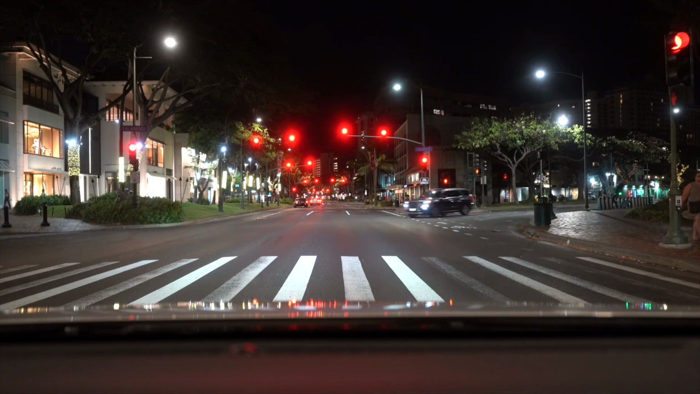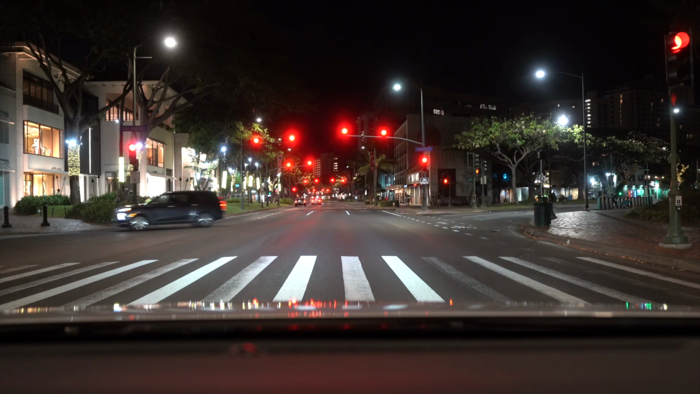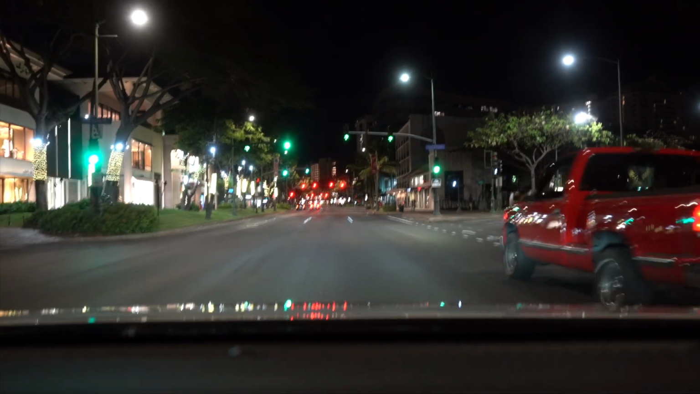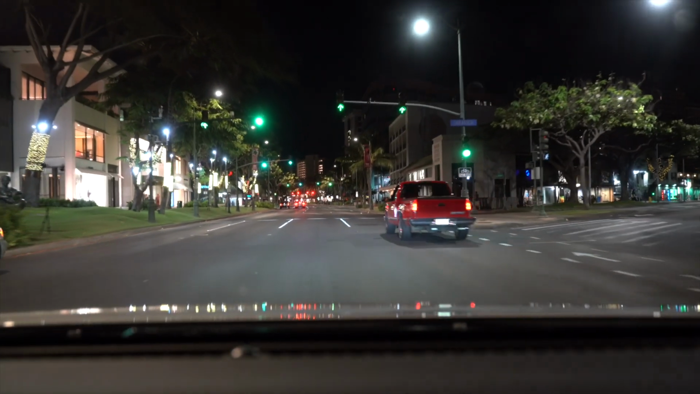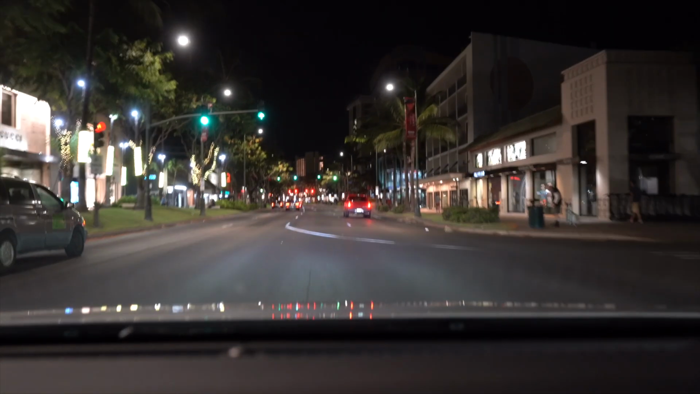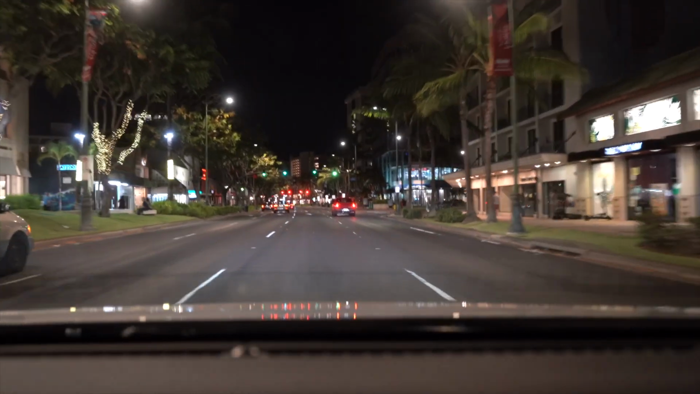People dancing, listening to music, jamming around, having a good old time, but it's alright. I'm going to make my way down the street, and hopefully they haven't been drinking. Hopefully they're just having a good time.